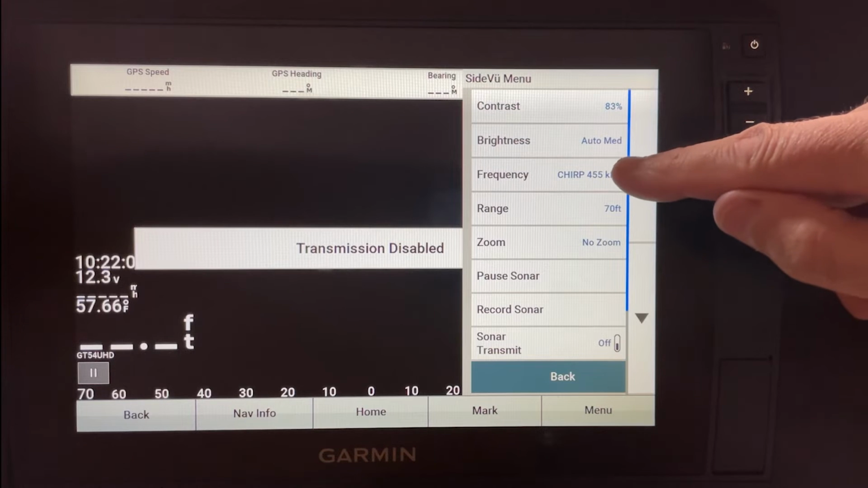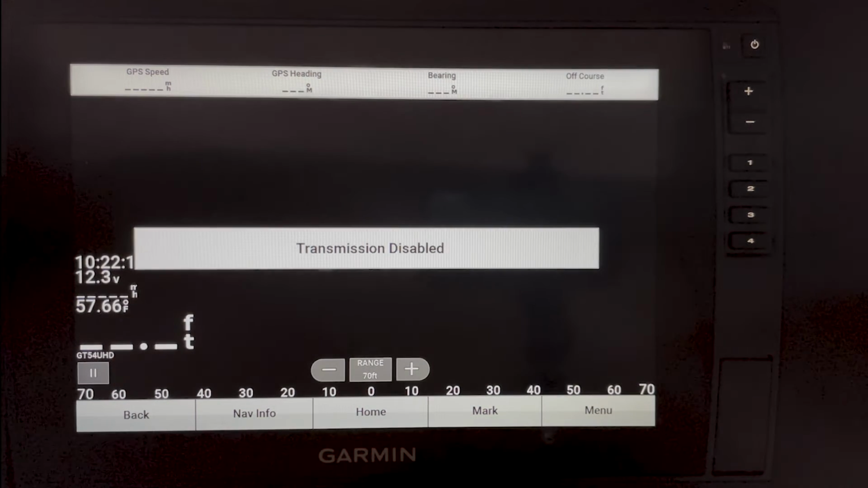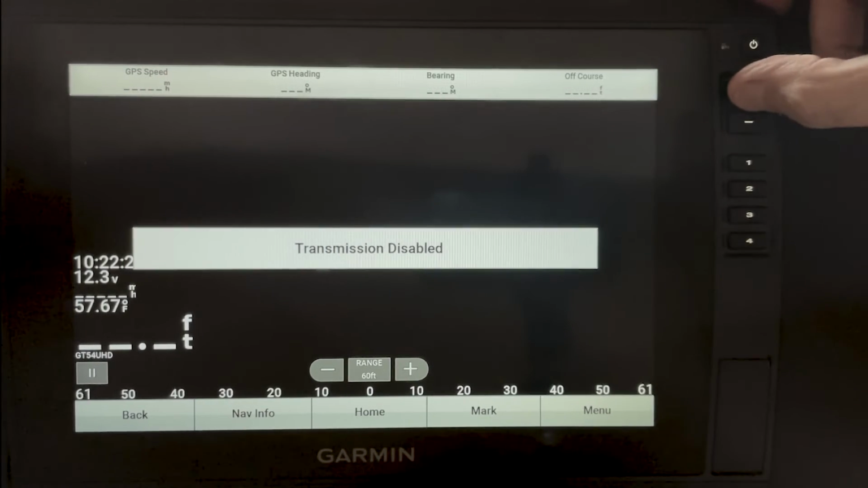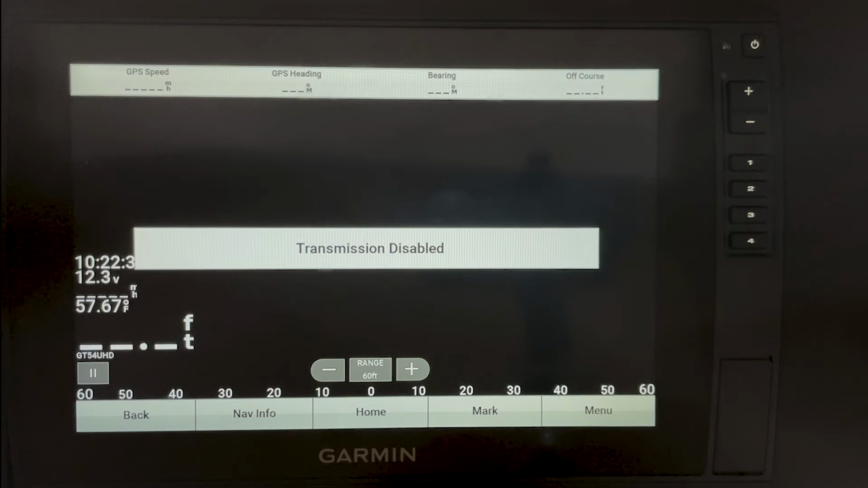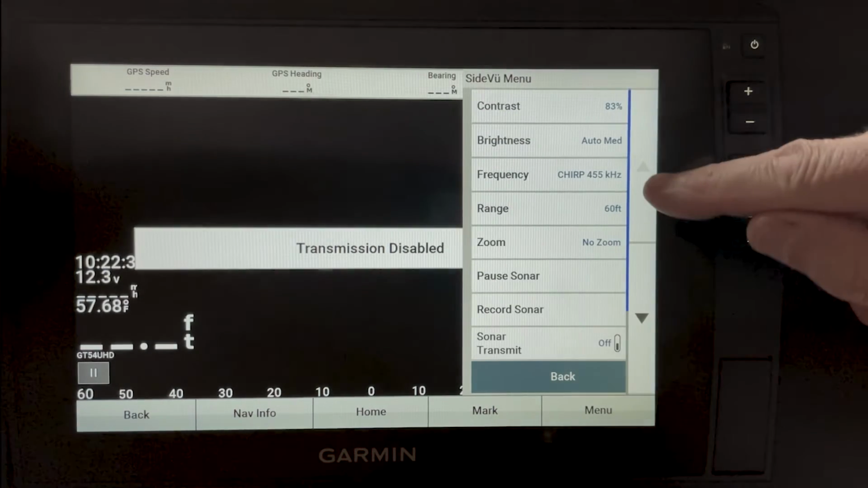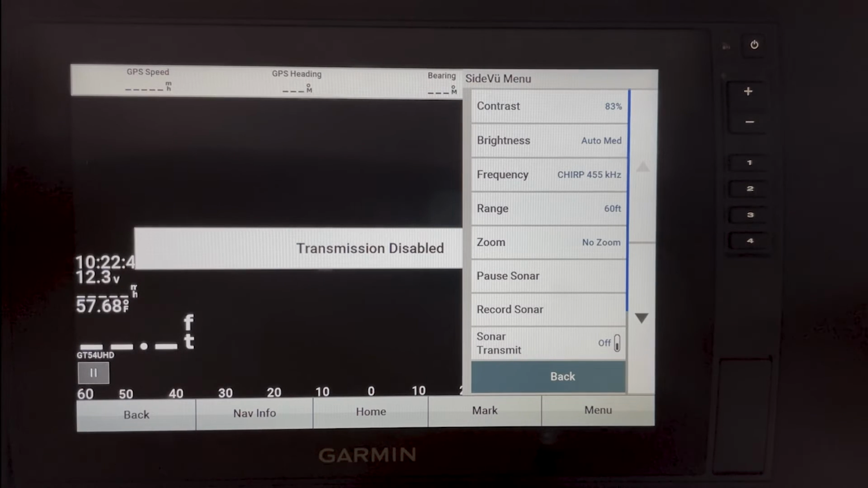And then if I want to, I can turn it up. You don't really have to do that, but what you'll find if you have a GT54 is it just doesn't have the range that the GT56 does. The 54, basically you're going to try to keep it around 60 foot. 60 to 70 foot's about as far out as you can go in, say, 30 foot of water. So you're kind of limited at 1120 on this. And to be honest with you, especially with the 93SV, the 455 kilohertz really is a pretty good picture.